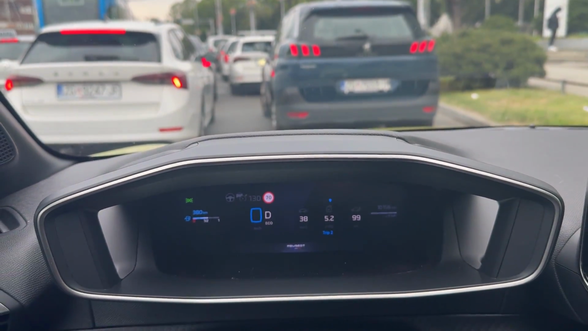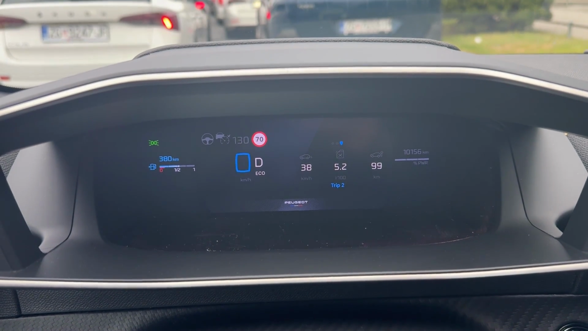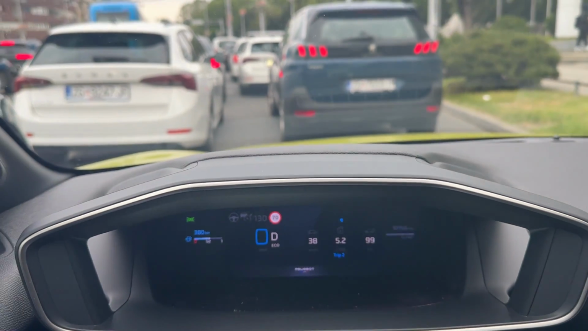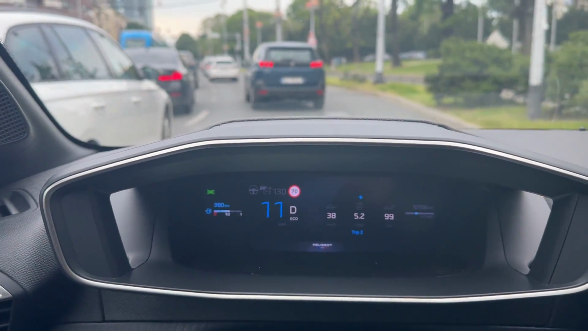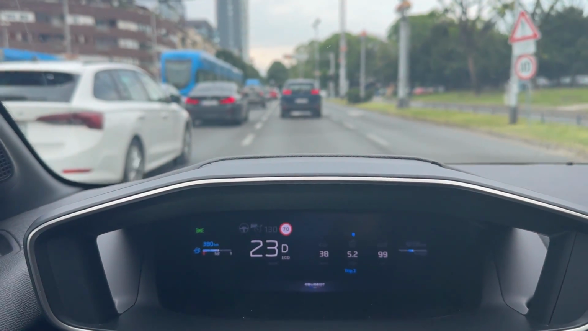And let me insert this as well into the video. So 99 kilometers, and the average consumption 5.2 liters. As you can see, the rush hour here in Zagreb, so this included also 45 kilometers on the highway as well, and the rush hour driving as well as the night driving.